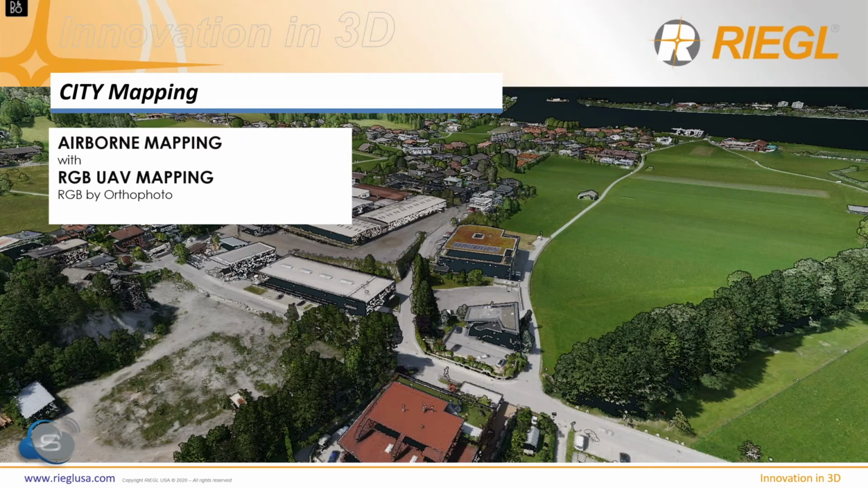In the area of airborne mapping, we colorized the data with the orthophoto collected by drone. As well, the outcomes are really great. The difference to UAV-based LiDAR is clearly visible. The information of walls is missing.